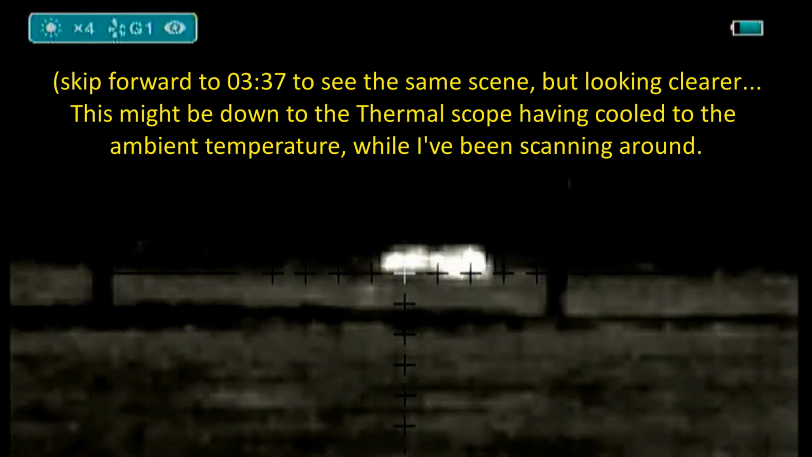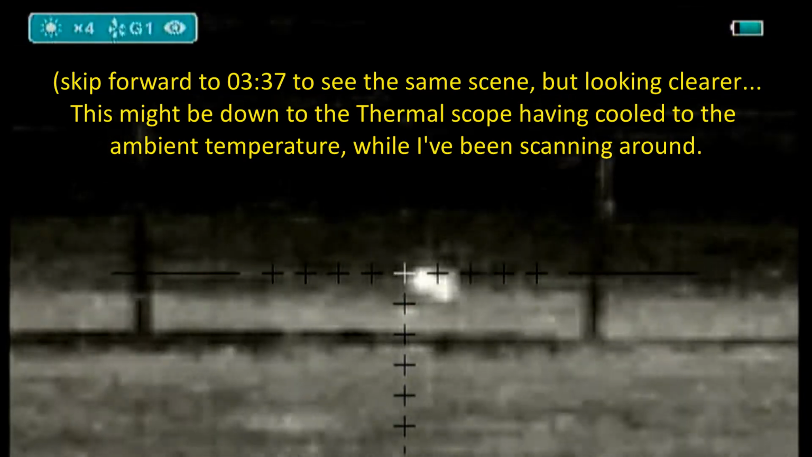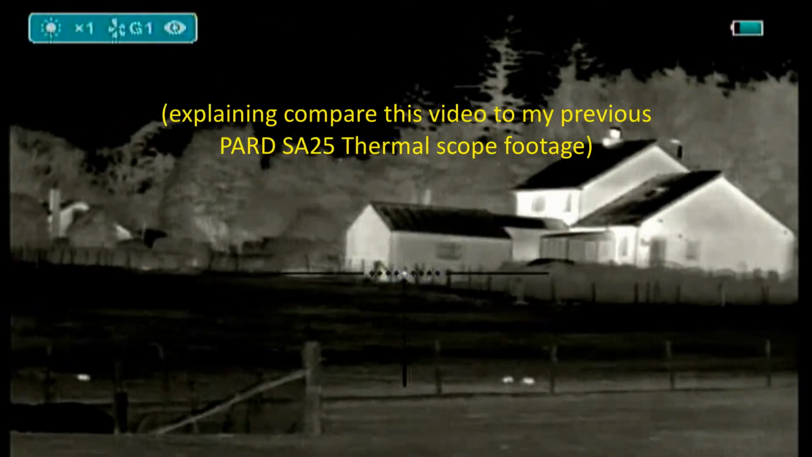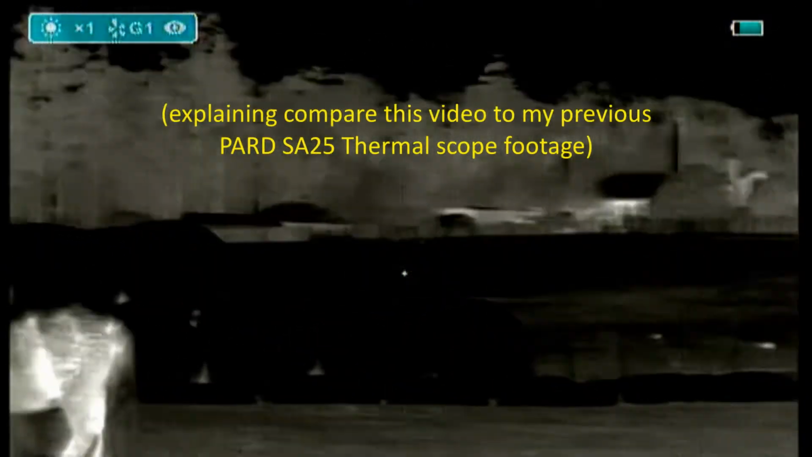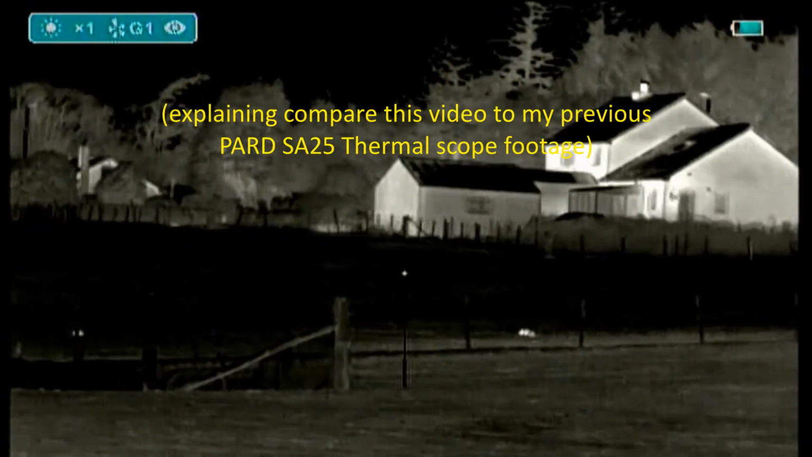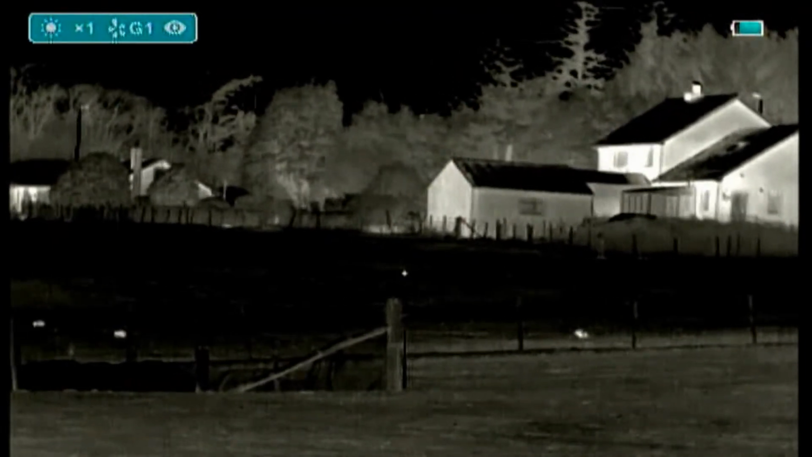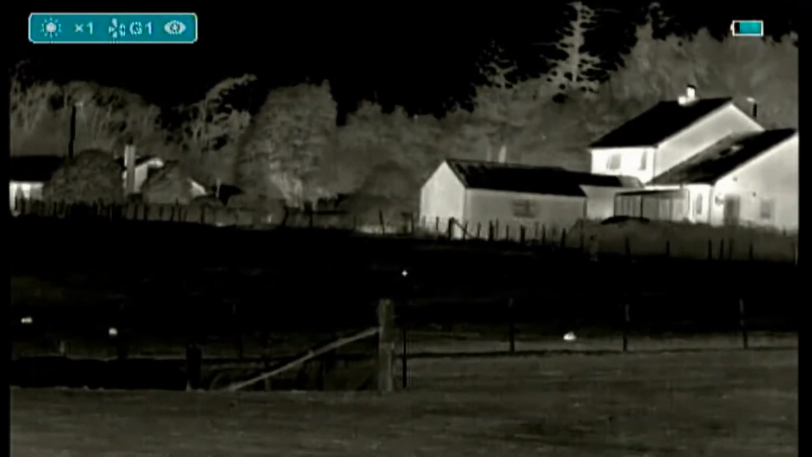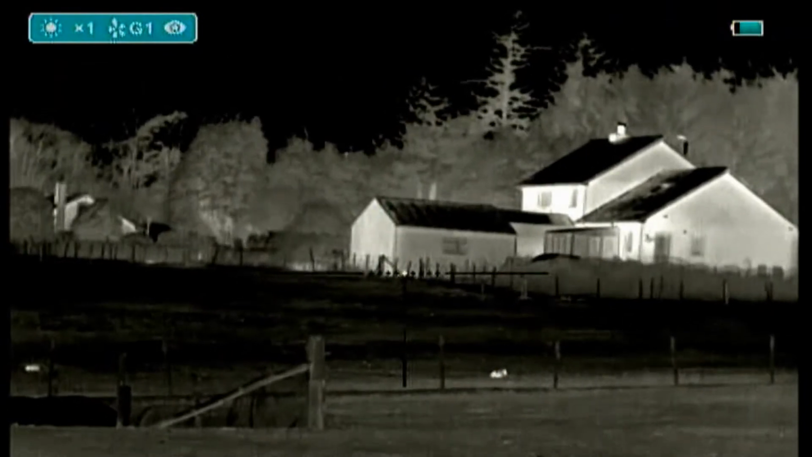Sure enough, if you had a rimfire, you could hit them with a body shot at 100 metres, but it's not exactly going to be a humane headshot because you're just aiming at a white blob. You have to compare and contrast the quality of the two of them on the screen for you. Both sets of recordings will be significantly lower res on the Yukon MPR than they are on the screen I'm looking at. I can see things pretty clearly here. At this distance, I can see pixelation.